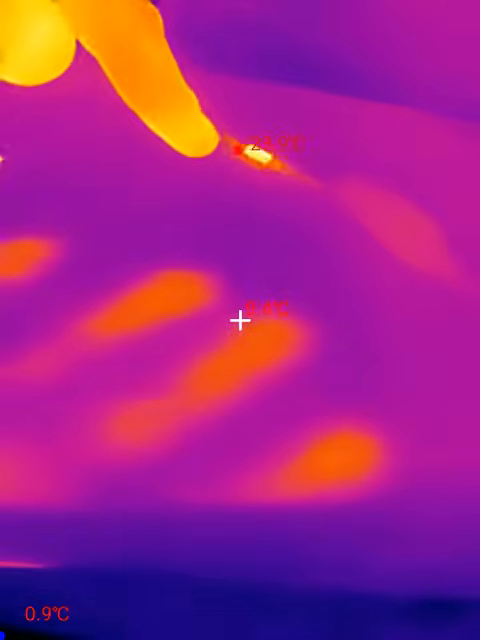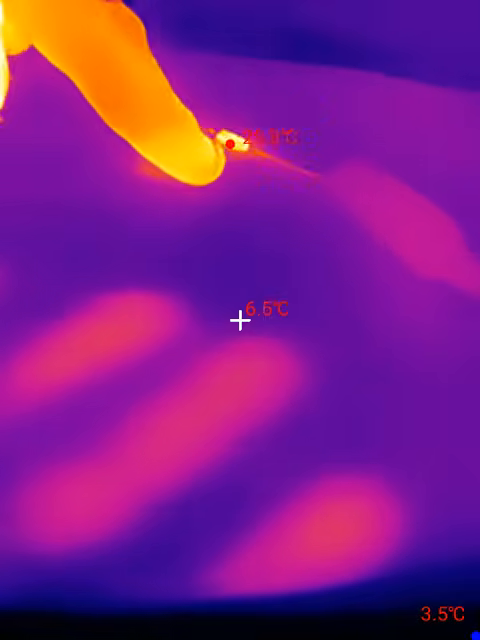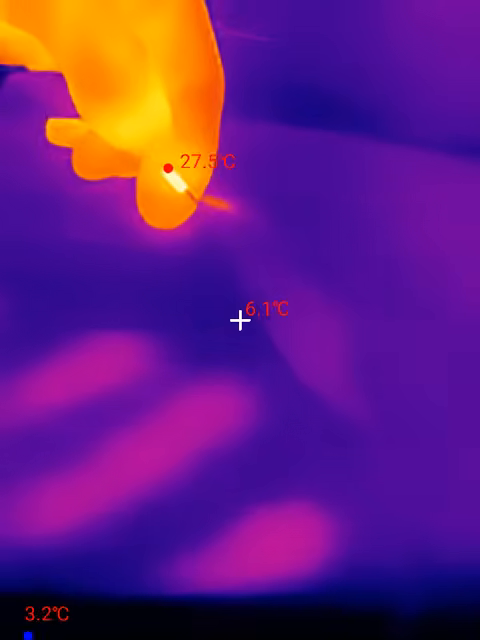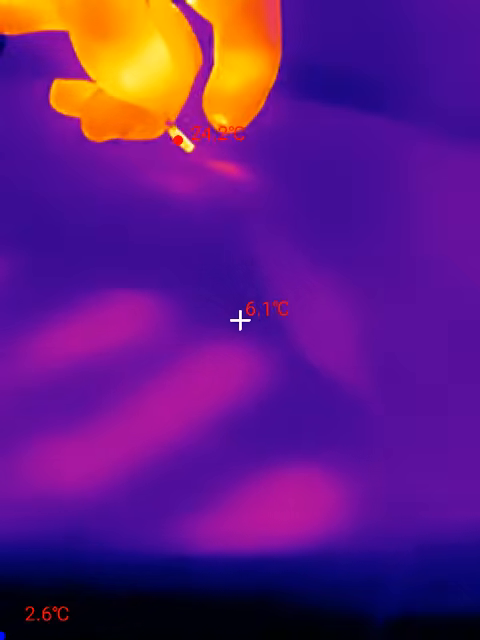Now what you're looking at here is a resistor. I'm pushing about 10 milliamperes through it, which is a very small amount of current, as you know. And you can see even with 10 milliamperes, it's doing a pretty good job of lighting up there. You can even see a little bit of the heat gets transferred onto my finger when I pull it away.